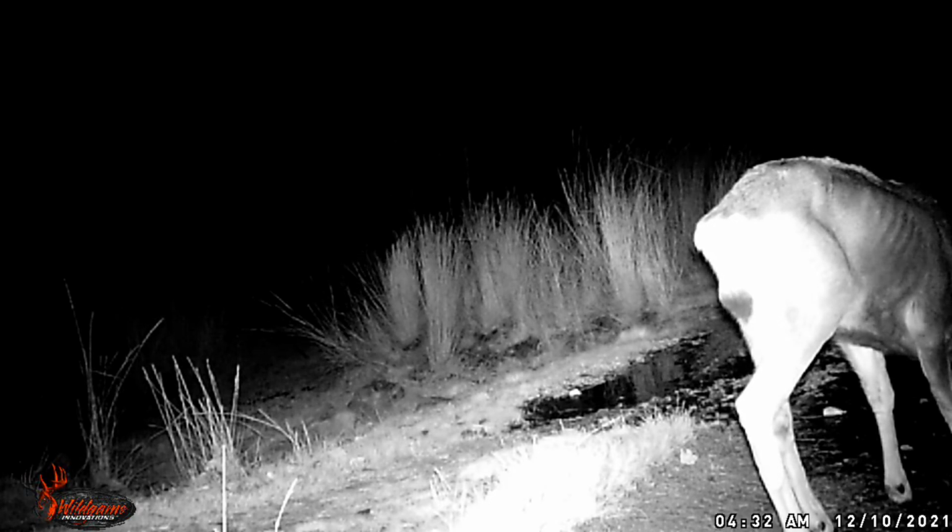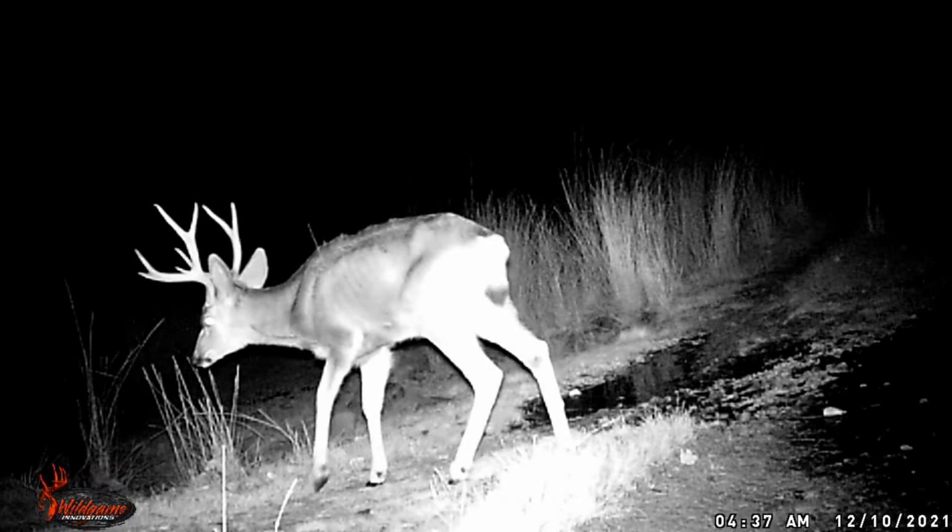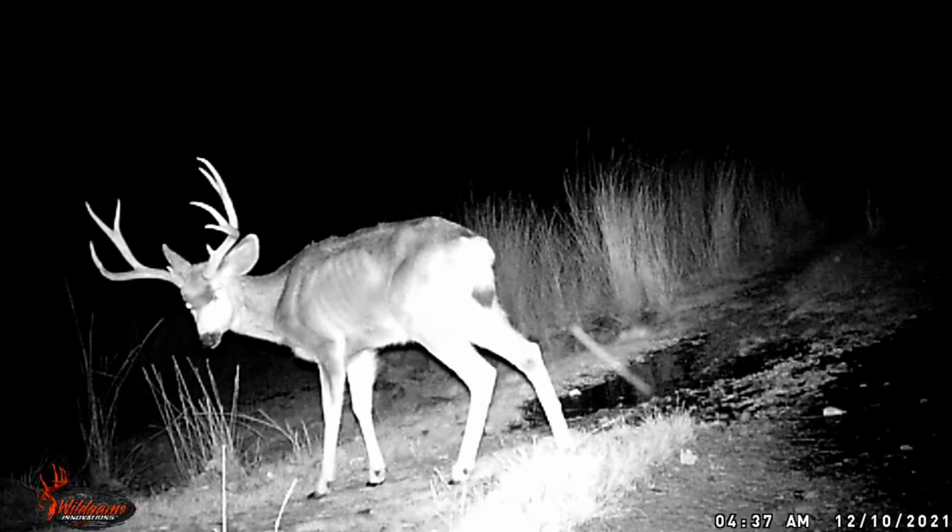We caught him on the trail cam right here at 4:32 a.m., and we don't know where he is now, but he was alive last time we saw him.